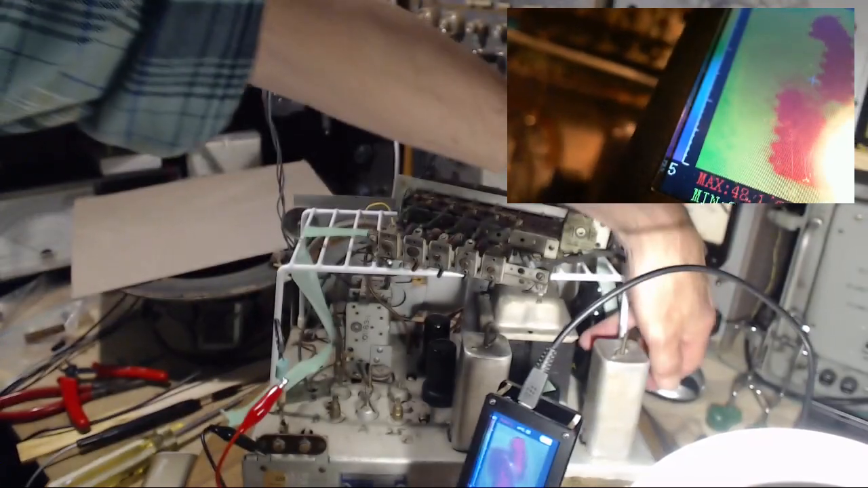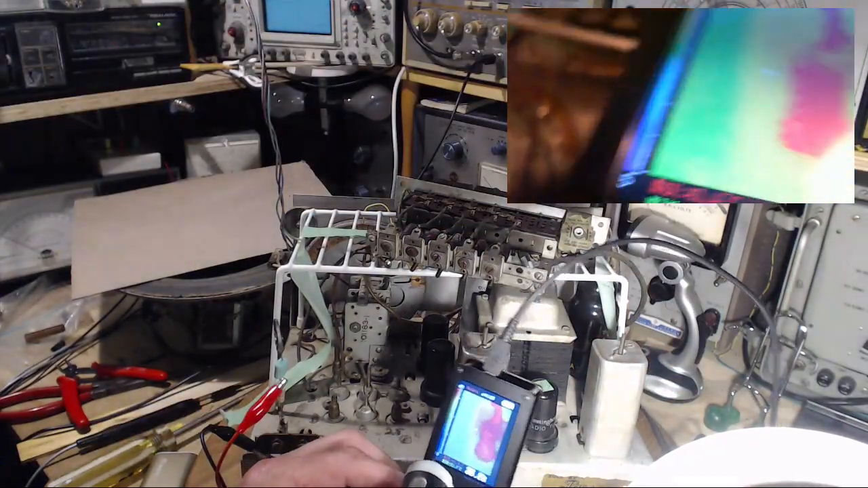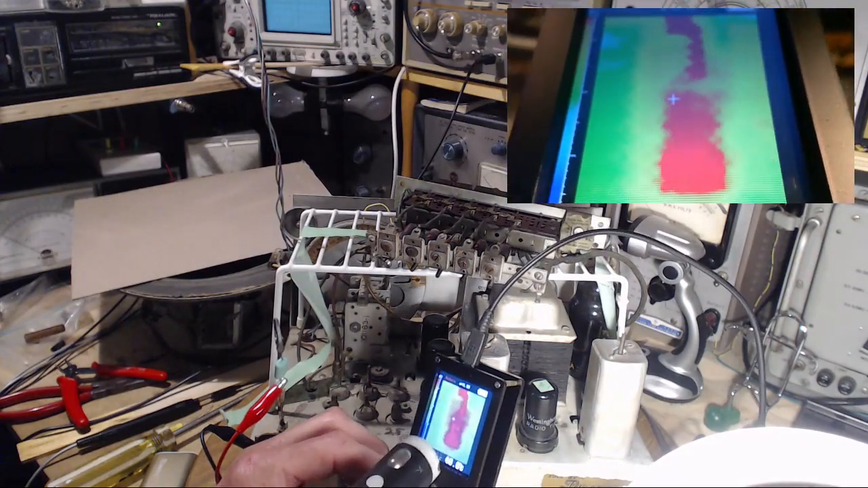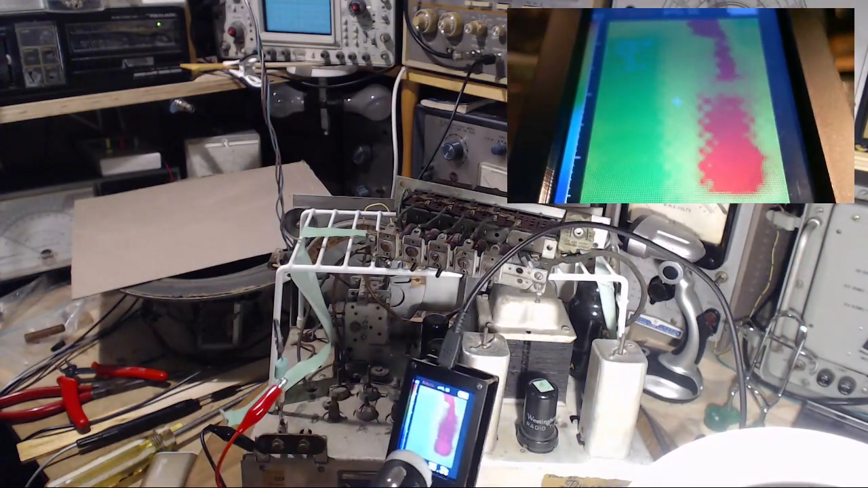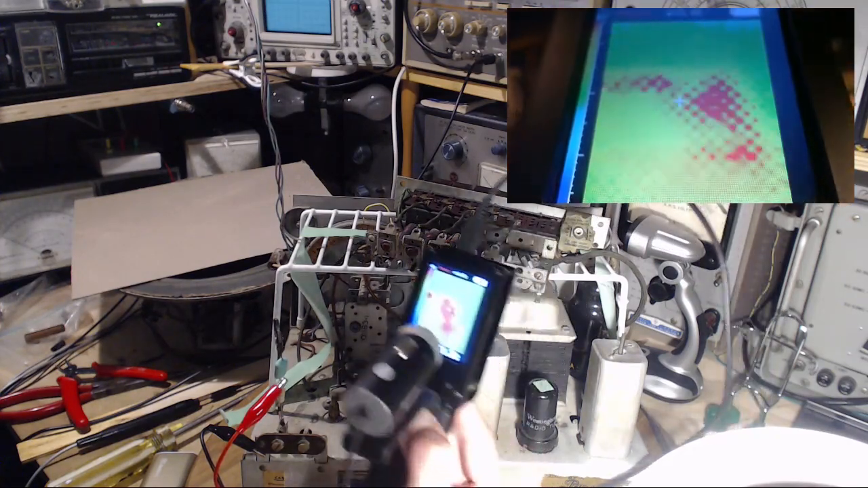You can see this one back here. My finger. Oh, sorry about that. You have to look at two cameras at once to kind of see this thing. But what about that transformer now?